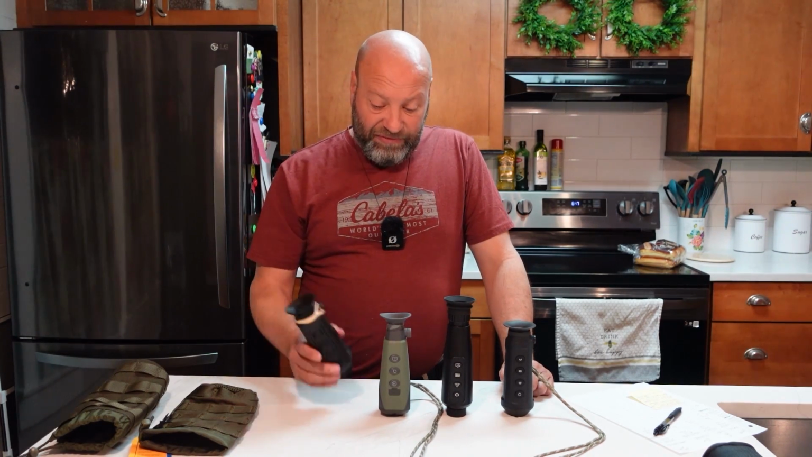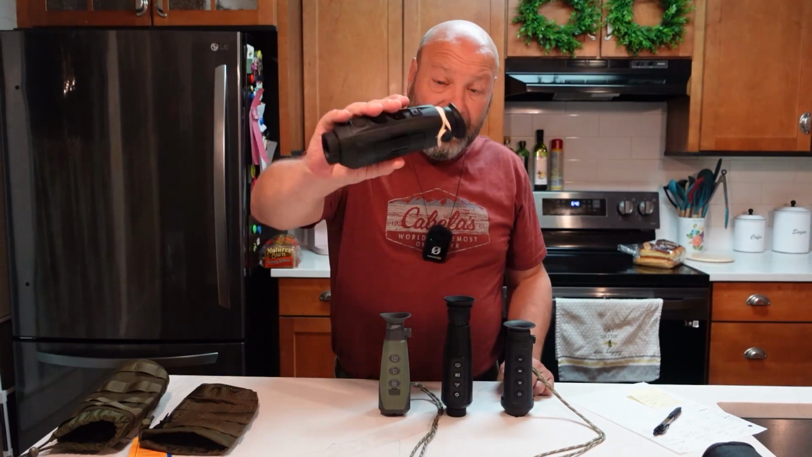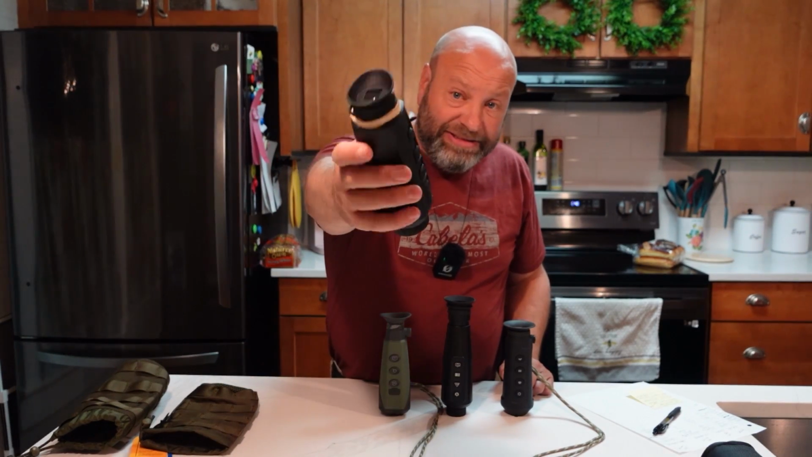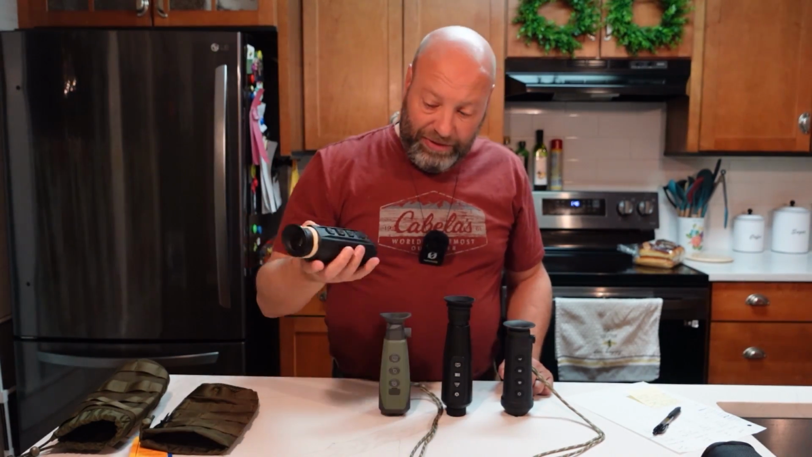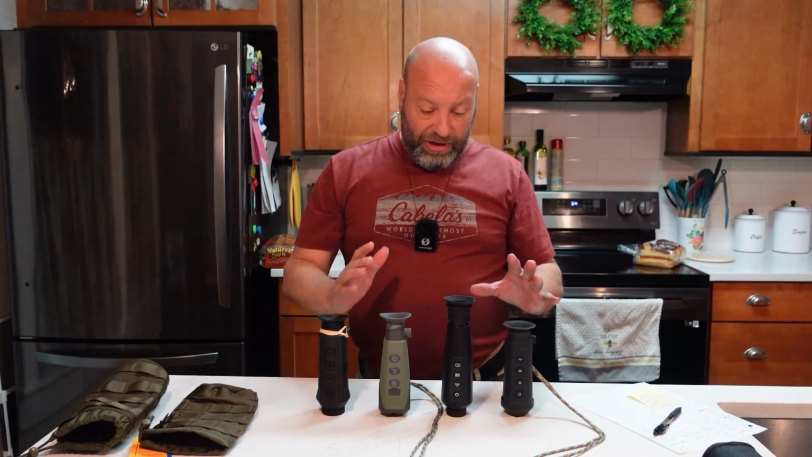Then we have the AGM Taipan version 2 in a 384 sensor. This is the only one on here. It's a 384 by 288 sensor, this one right here. Each of them has its own unique features and bonuses. We're going to cover some of that.